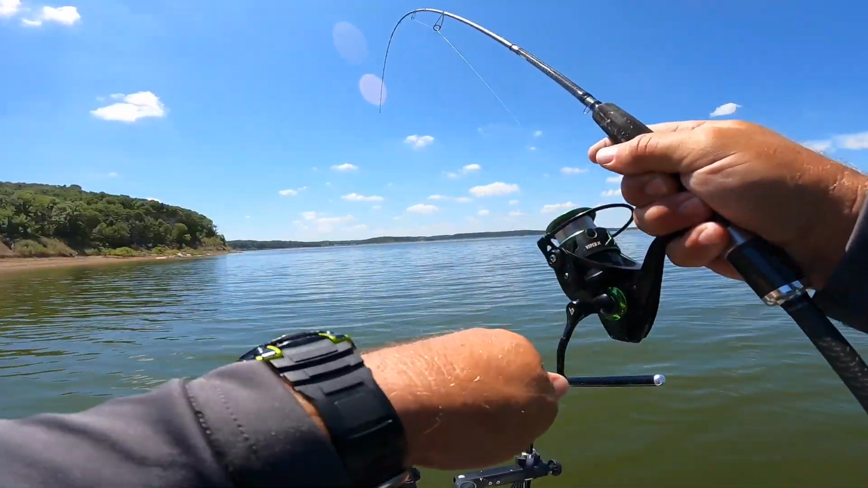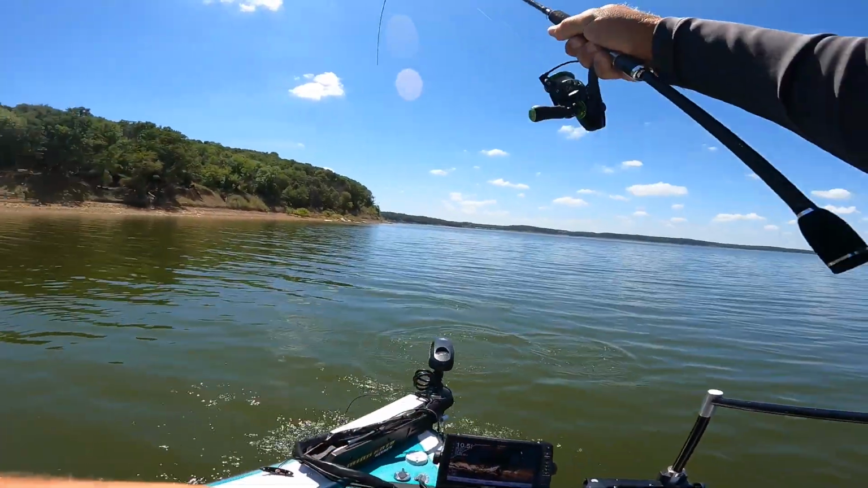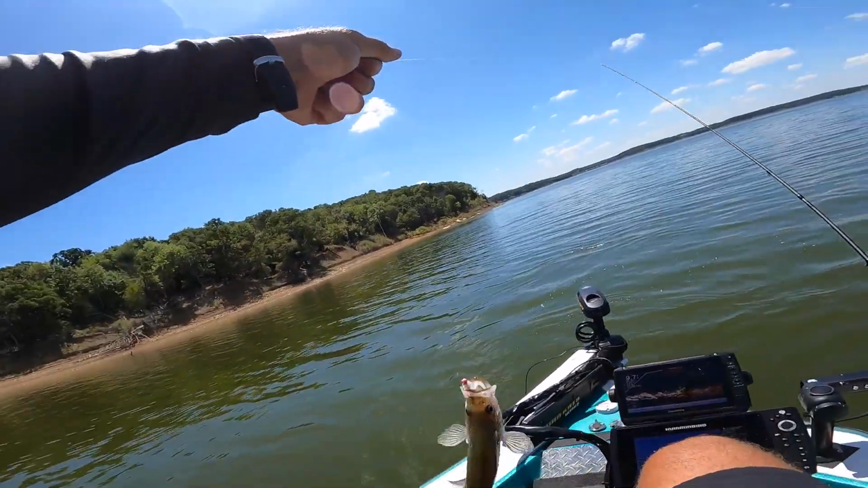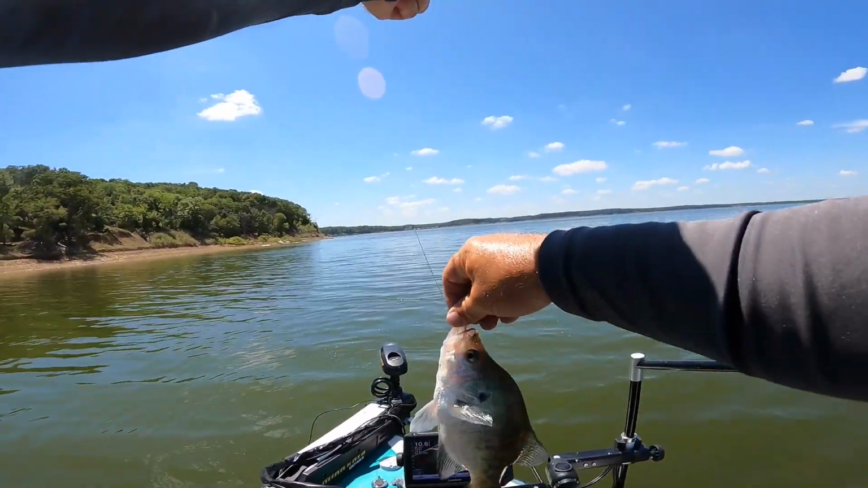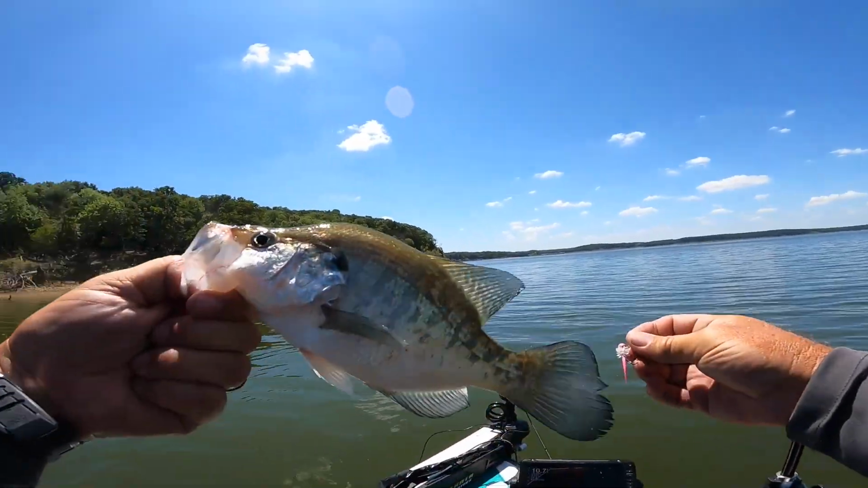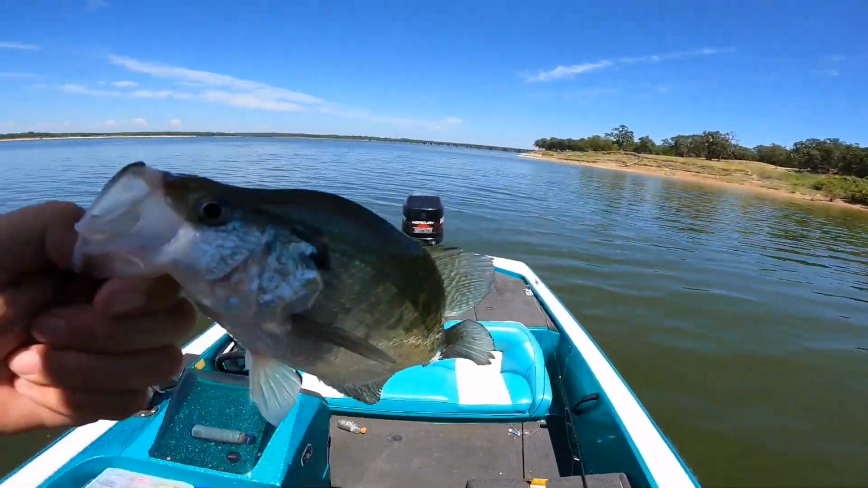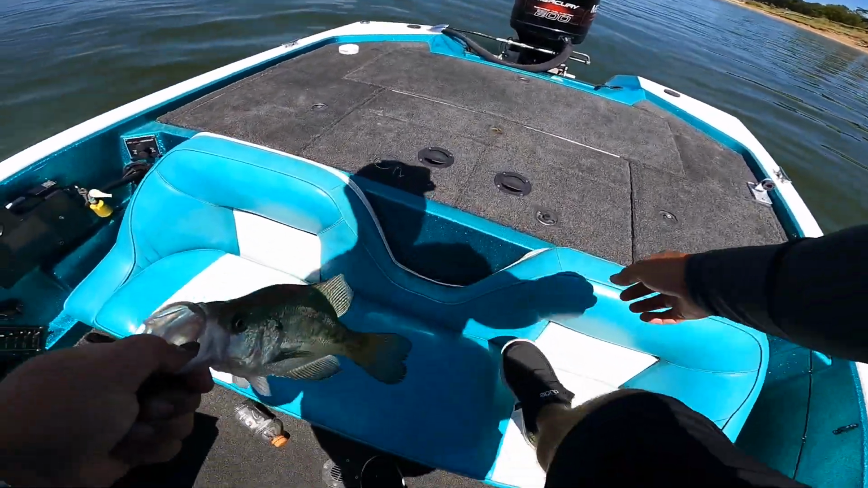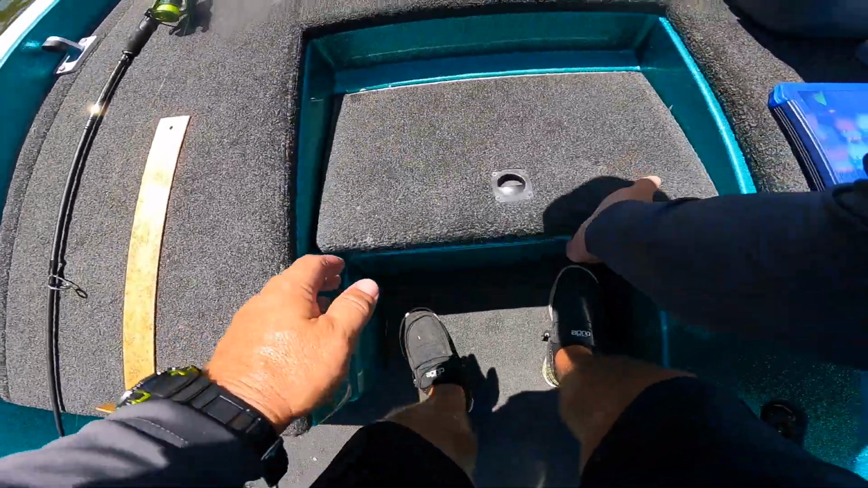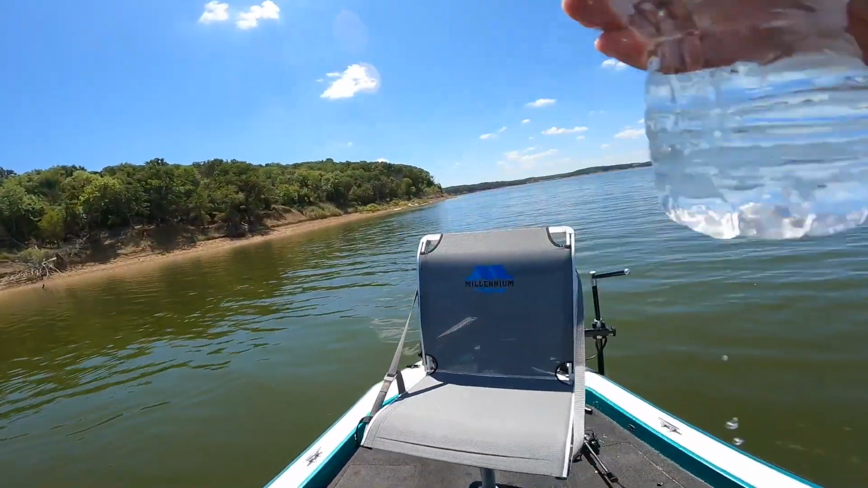Got him. Nice fish. Oh yeah, nice crappie. Golly, and he's mad. Big one. Right out of them rocks, guys. Couldn't see him, just saw the rocks. Looks like a good hiding spot. Big old crappie. Woohoo! I'm thirsty. See what we can get for drinks. Some water. Let's get some more of those guys.